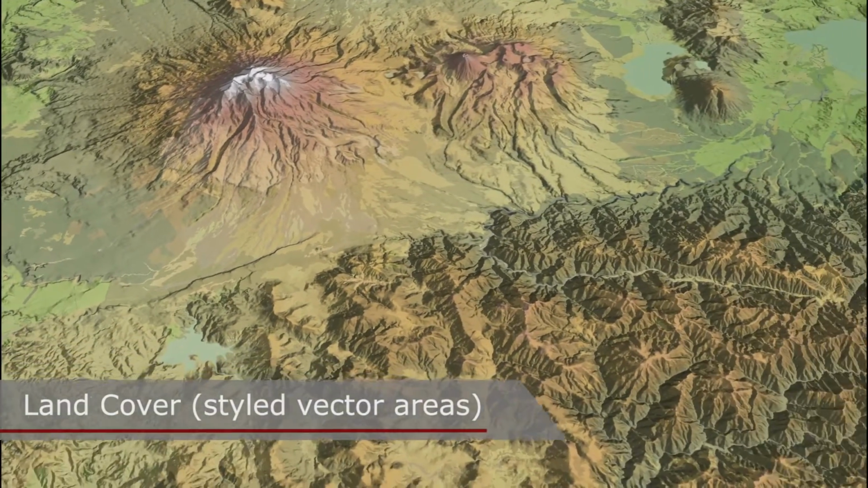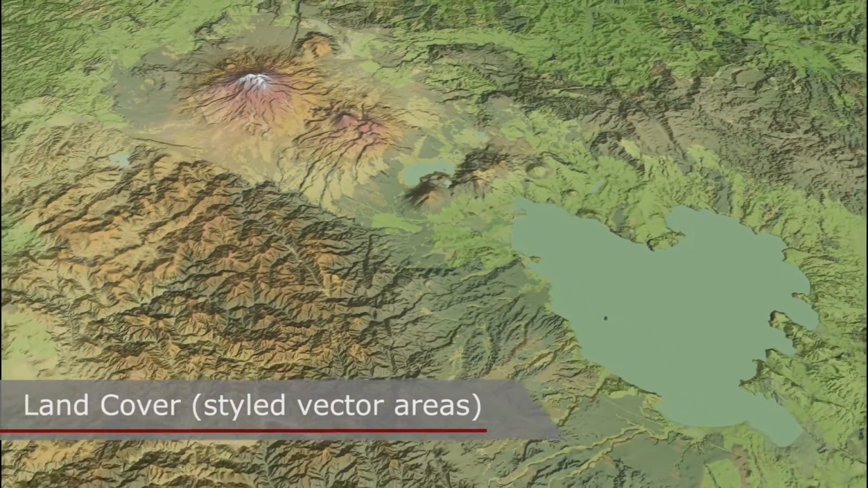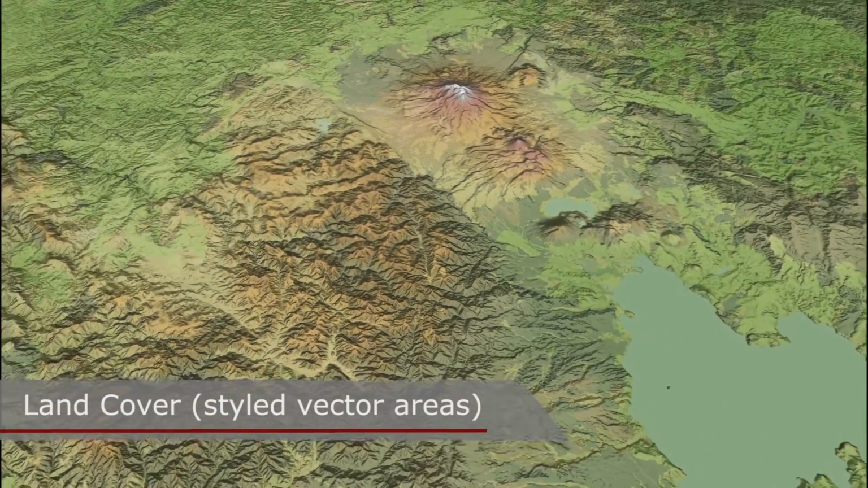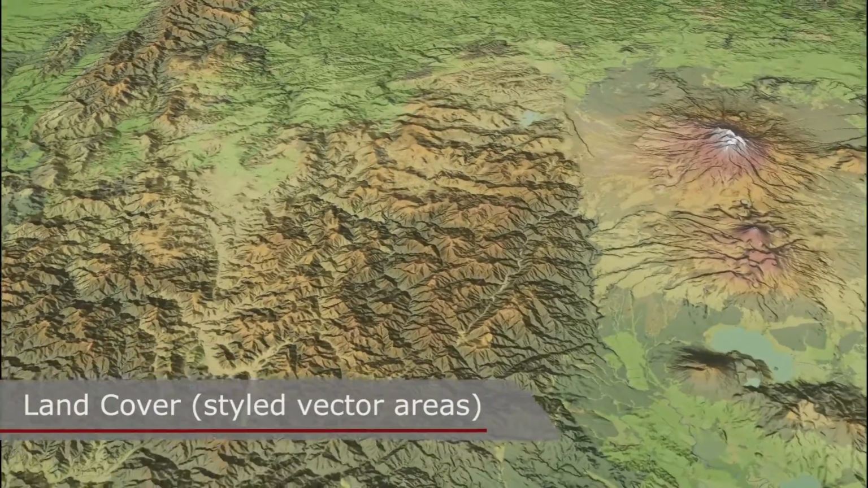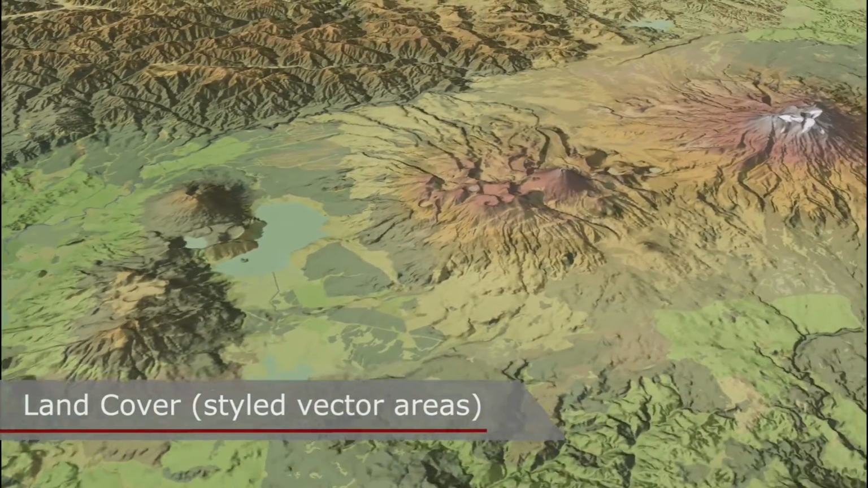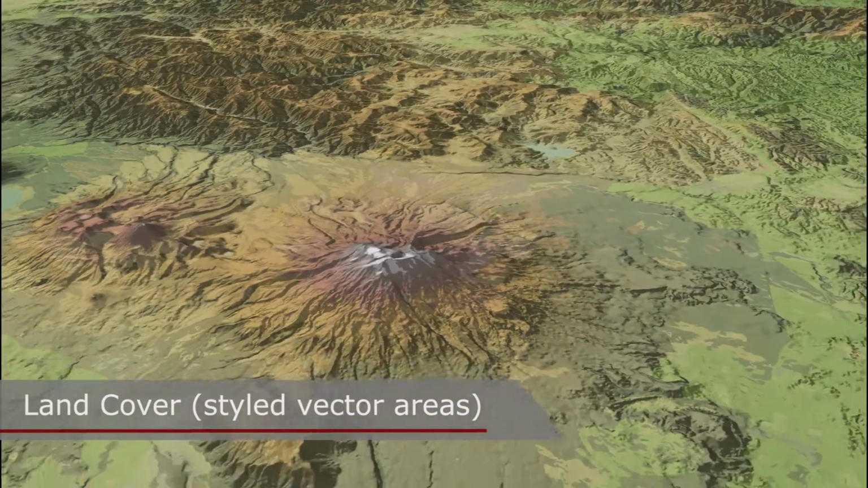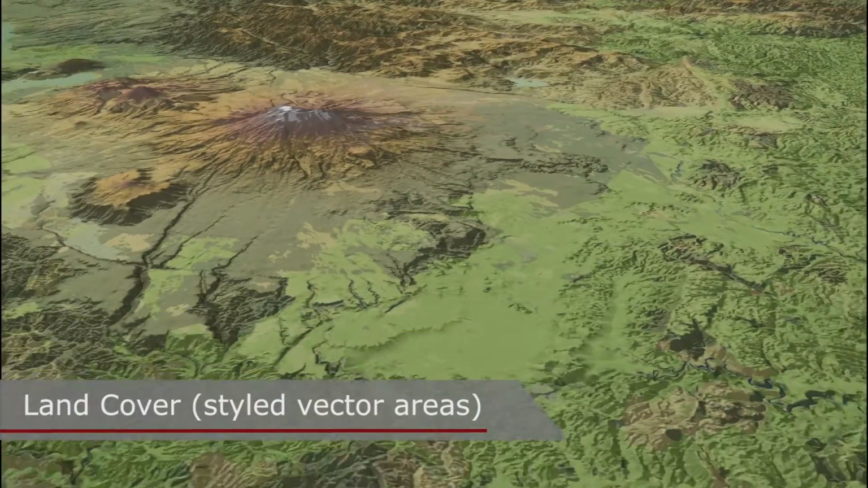Here we can see a high-resolution vector area map representing land coverage, using a style sheet assigning particular fill colors to areas representing different types of vegetation. Gnosis is able to achieve good performance with this high-resolution vector map because it applies multi-resolution tiling to vector data as well.